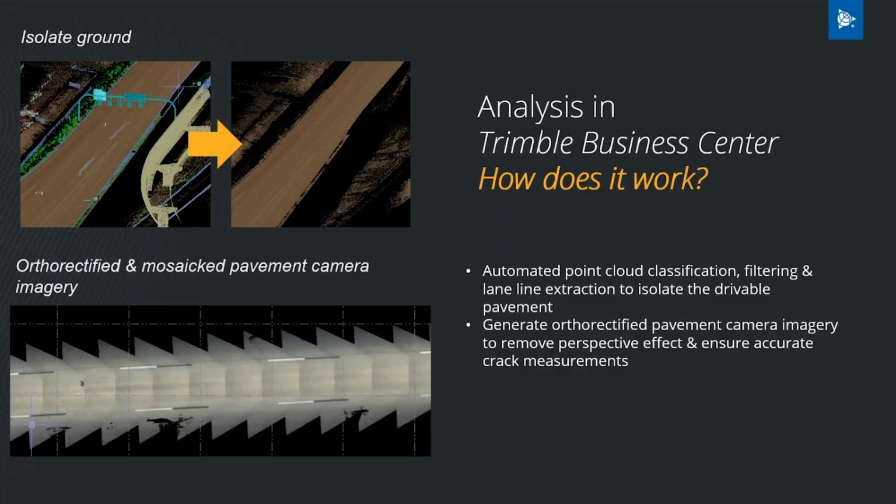You can isolate your lanes for analysis as well. We have tools that can automatically extract striping from your mobile mapping data. Again, it's very easy.